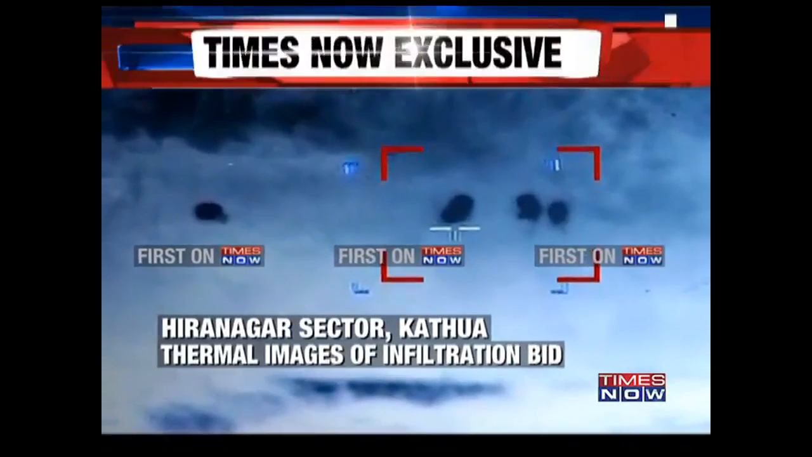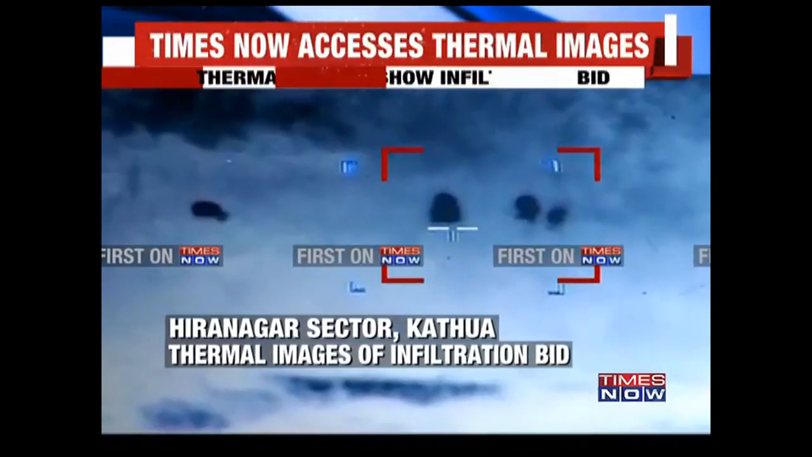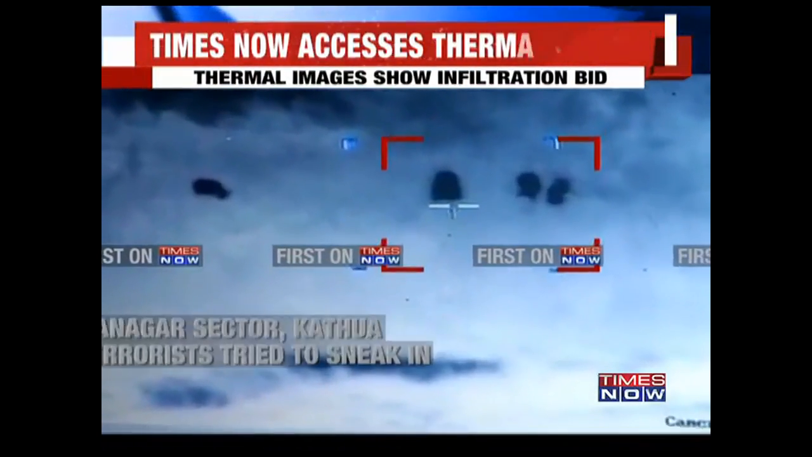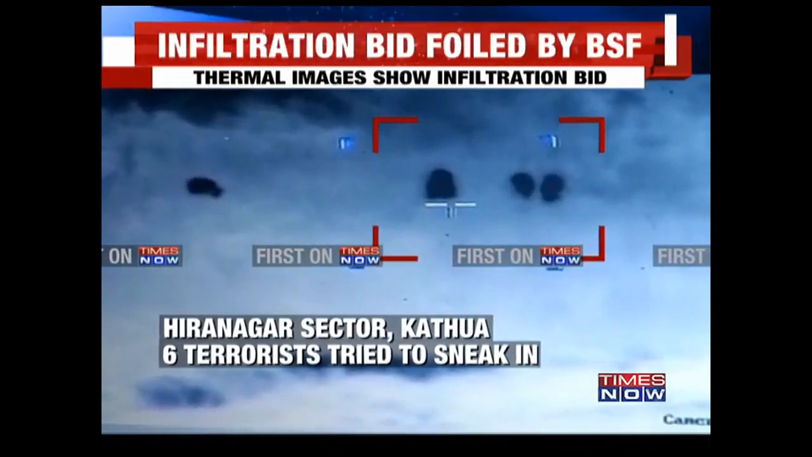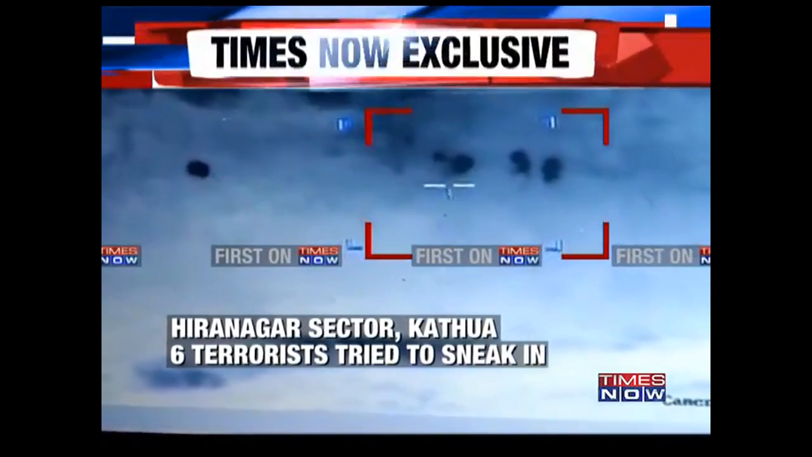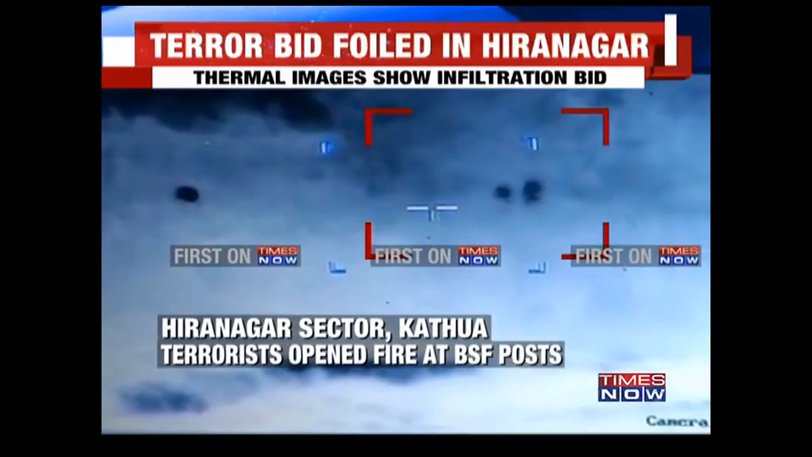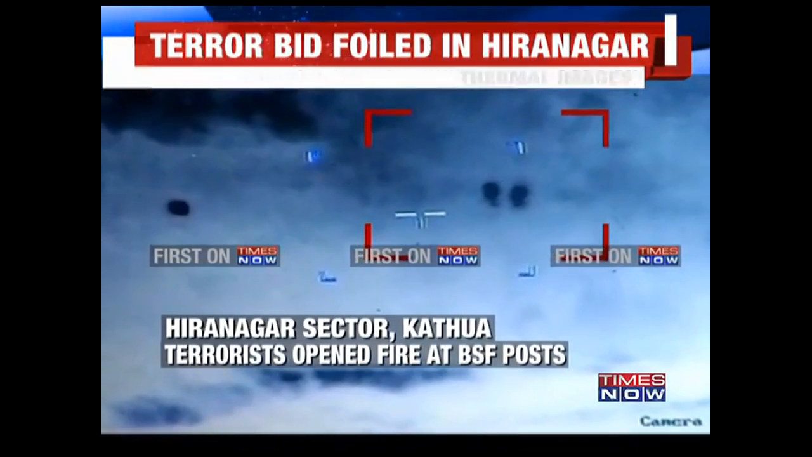See, it was at about 11:45 p.m. last night when a group of about 6 heavily armed terrorists tried to sneak into this side of the border. This is Hiranagar sector. This is about 50 to 60 kilometers away from the Jammu city. They tried to take advantage of the darkness and the thick vegetation. These terrorists came closer to the fence, and this time they wanted to force their infiltration.